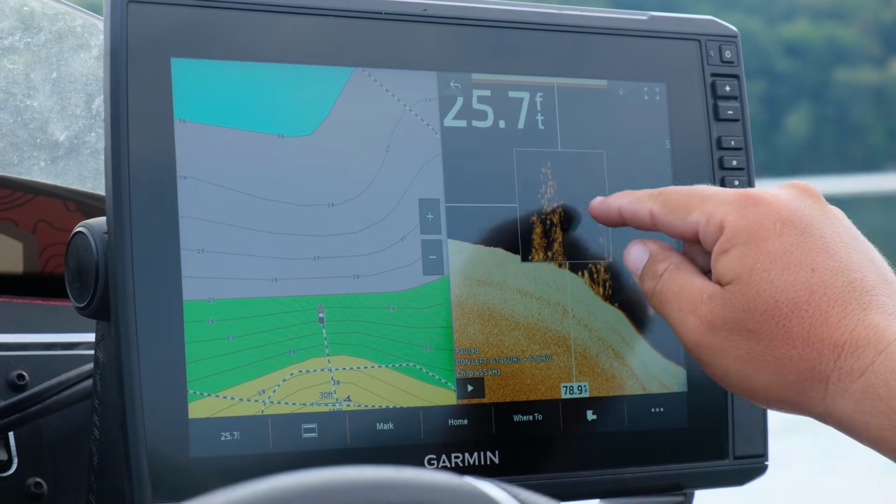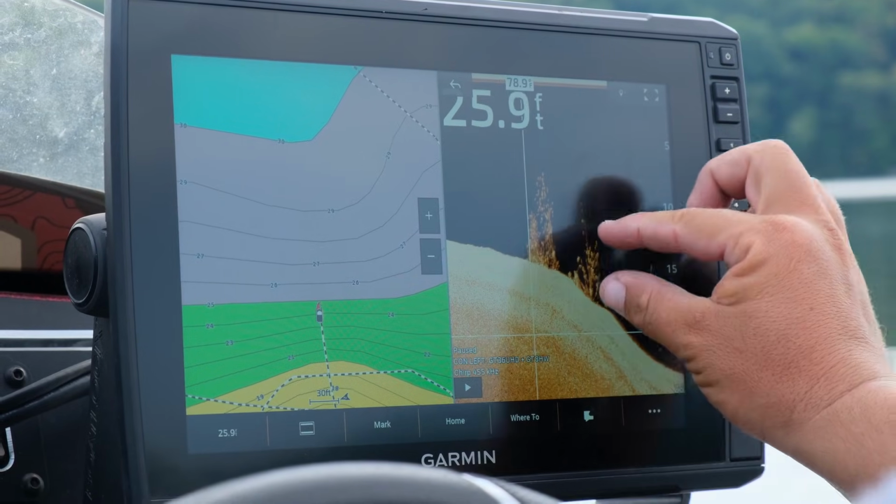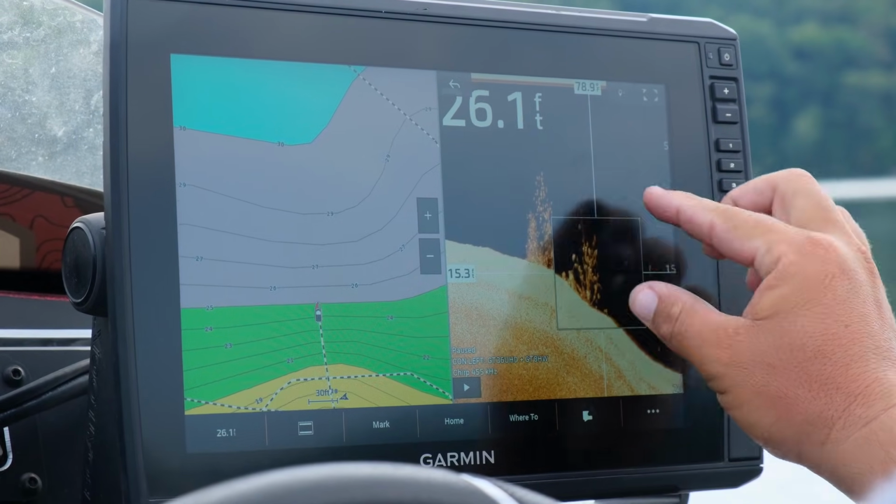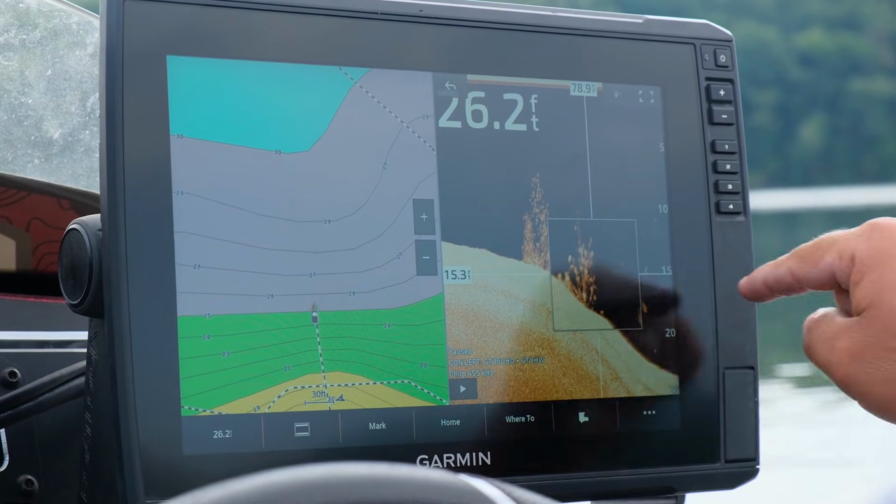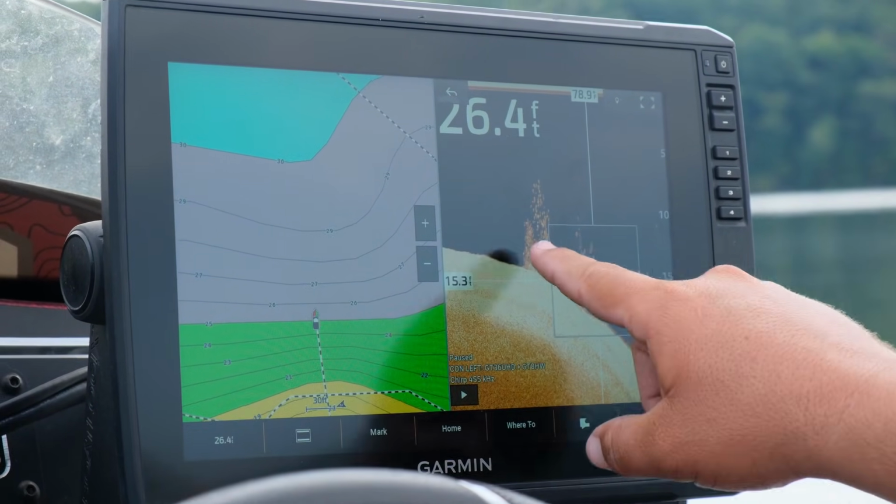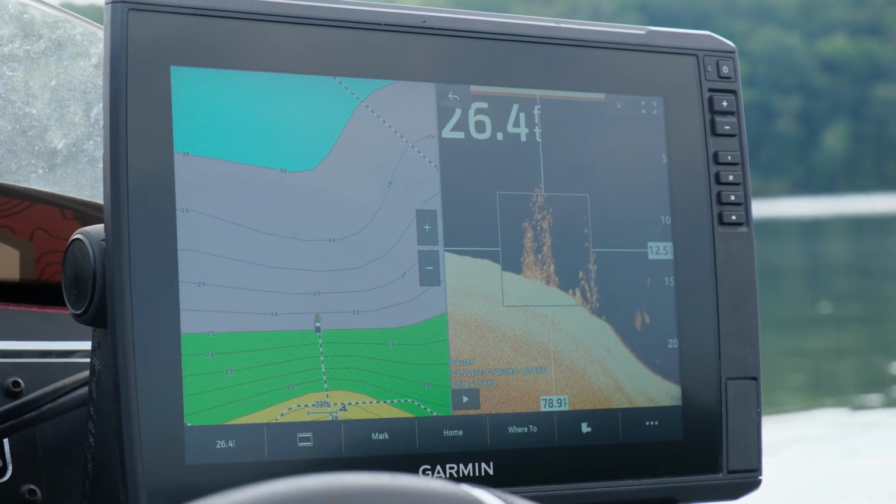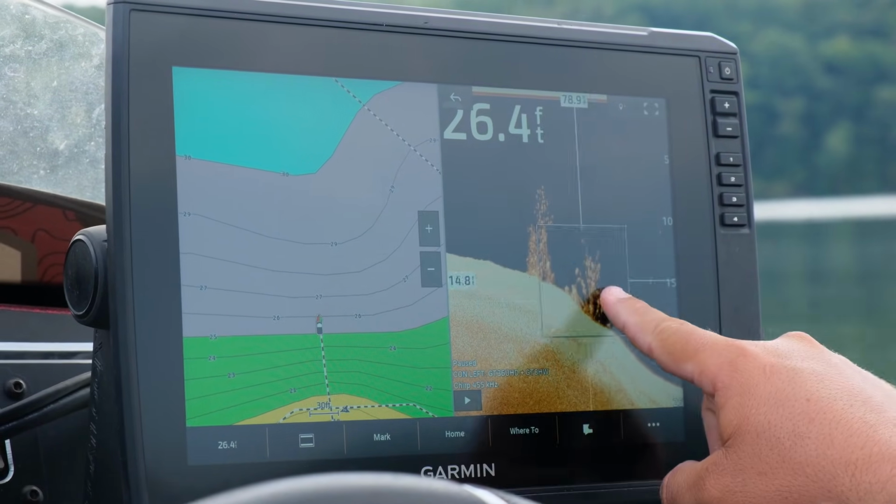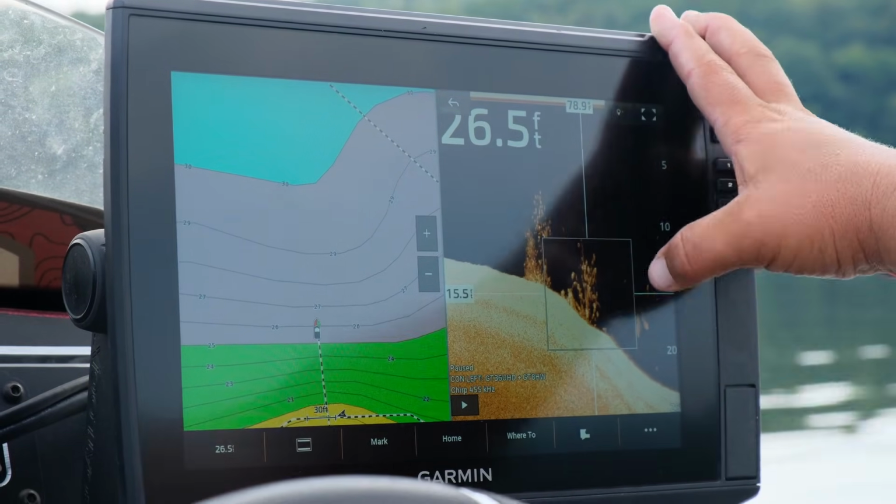So these are small dots sitting on top and around. But if I look at this deeper one, it looks a little bit older. It's just individual limbs and trunks, and there's not much foliage. That looks like a fresher brush pile to me because it has a more cloudy look. But this one you can actually see individual limbs, and this is where the bass are sitting.